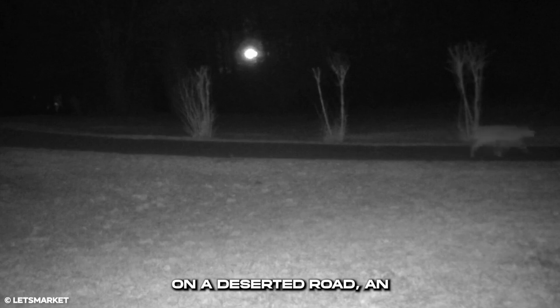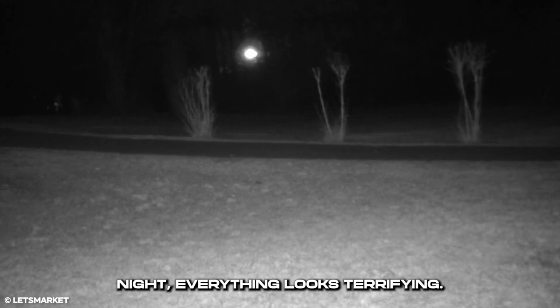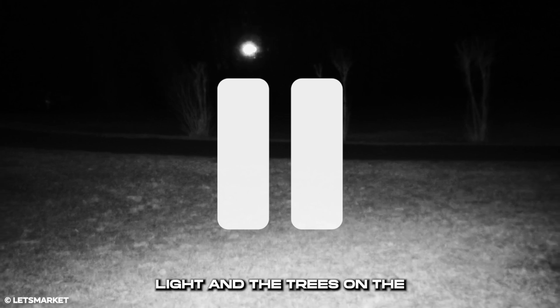Now in Georgia, this observer's trail cam recorded a strange sighting that puzzled him. What he saw shouldn't be the case, but the footage is real. In the middle of the night on a deserted road, an animal, probably a wolf or a coyote, quickly walks past. The light from the trail cam and the full moon aren't enough to make out its identity. Moreover, in this bleak time of night, everything looks terrifying. The darkness beyond the light and the trees on the other side of the road.